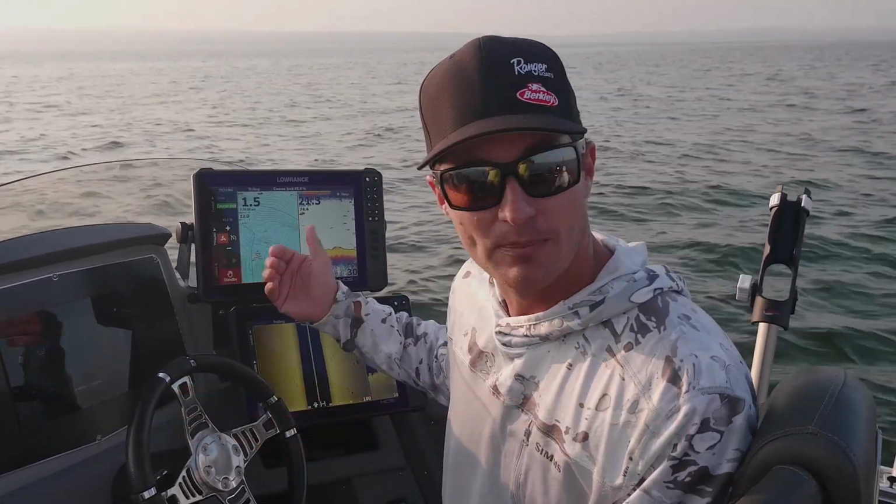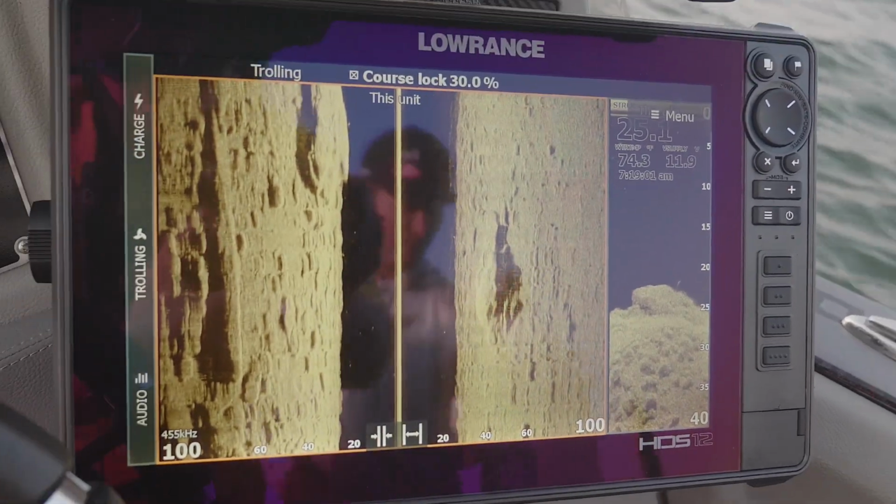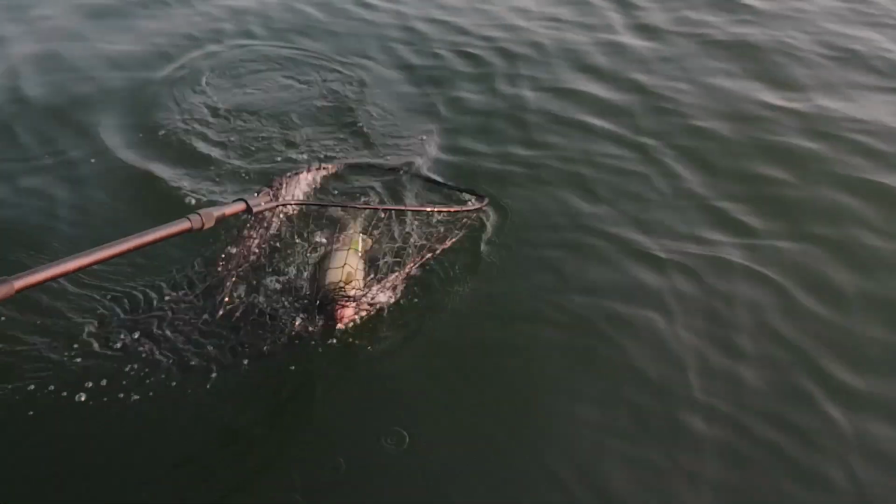Instead of referring to waypoints that I may have dropped for a fish catch, I can understand what I maybe saw in my side imaging. Was it a boulder pile? Was it a little bit of finger that had sand where everything else was rock? What was the difference there? Side imaging is going to tell me that and really going to show me that.